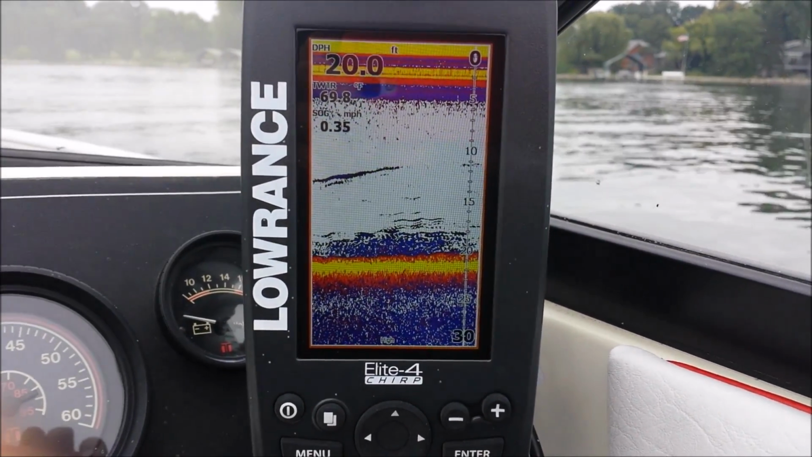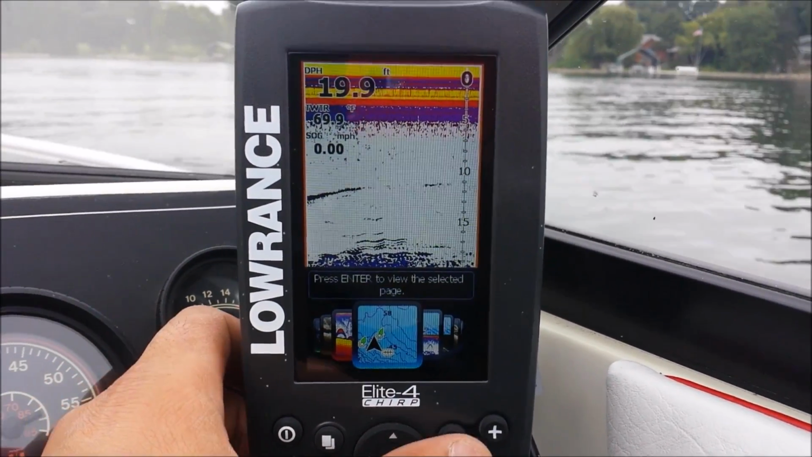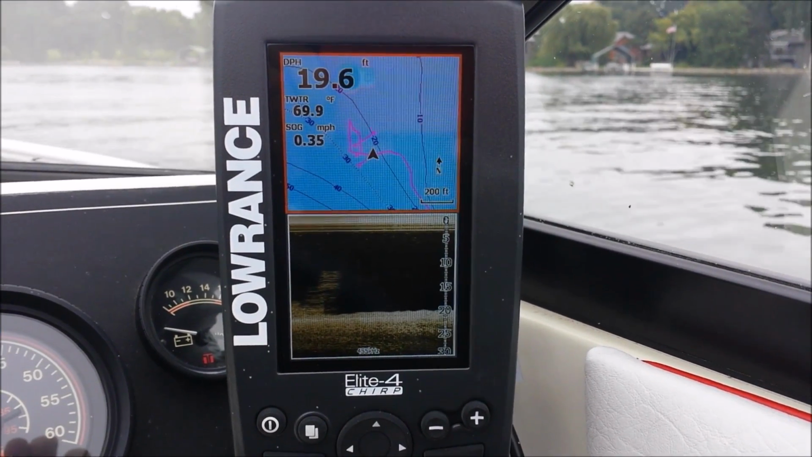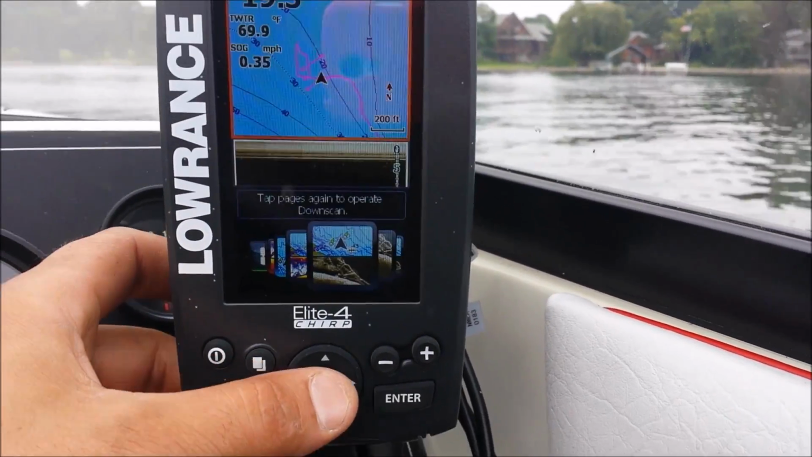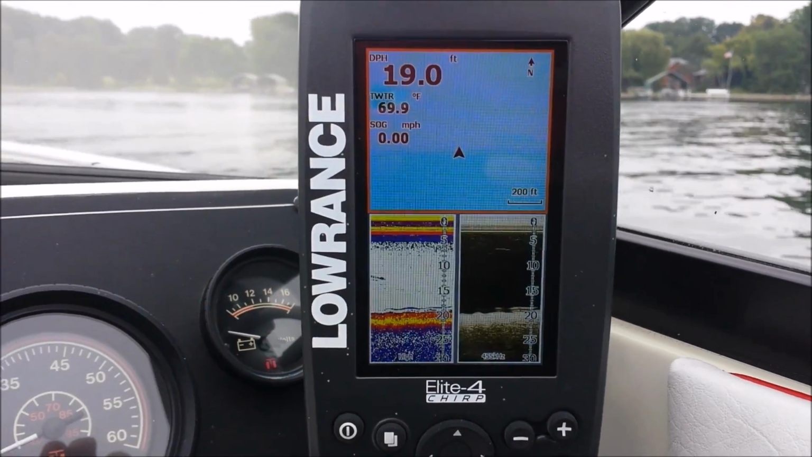Switch around here to sonar. Oops, the sonar and GPS. I like the GPS. I like the three-way screen here.